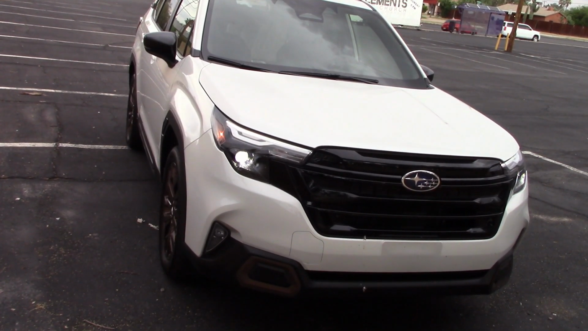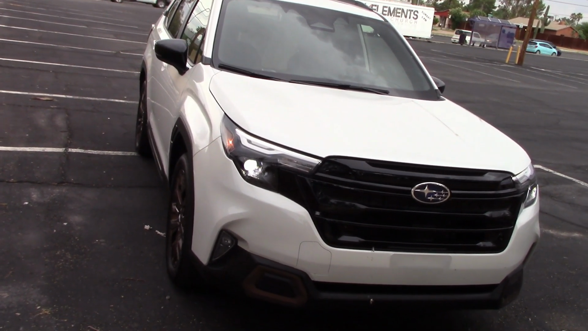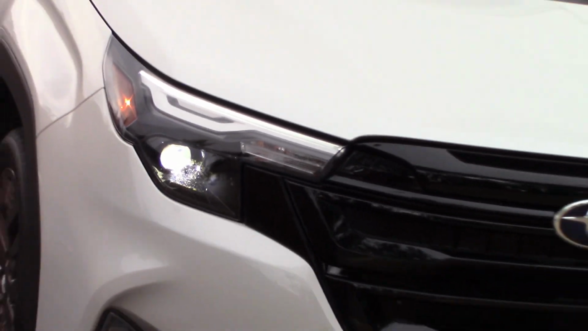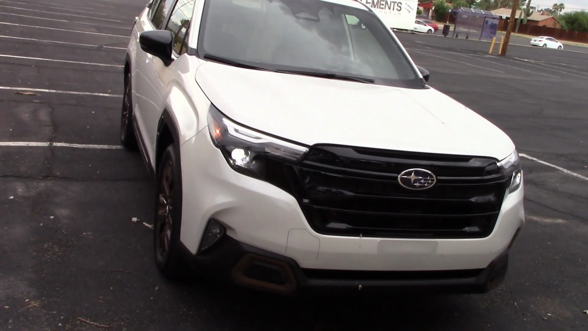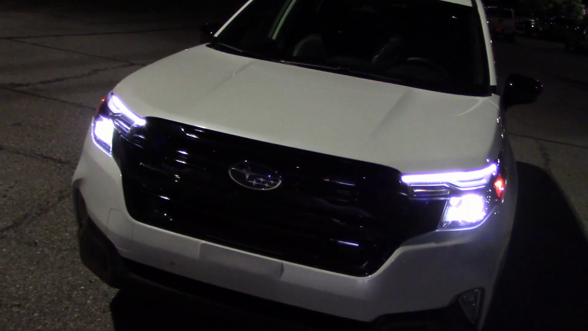Subaru sent us a 2025 Forester to do a road test on. We already posted the road test video on YouTube, but here we're doing headlight tests and night drive only. We'll have a link for the full road test at the end of this video. So let's take these out in the dark and see how they work. It's dark enough. Let's check out these lights.